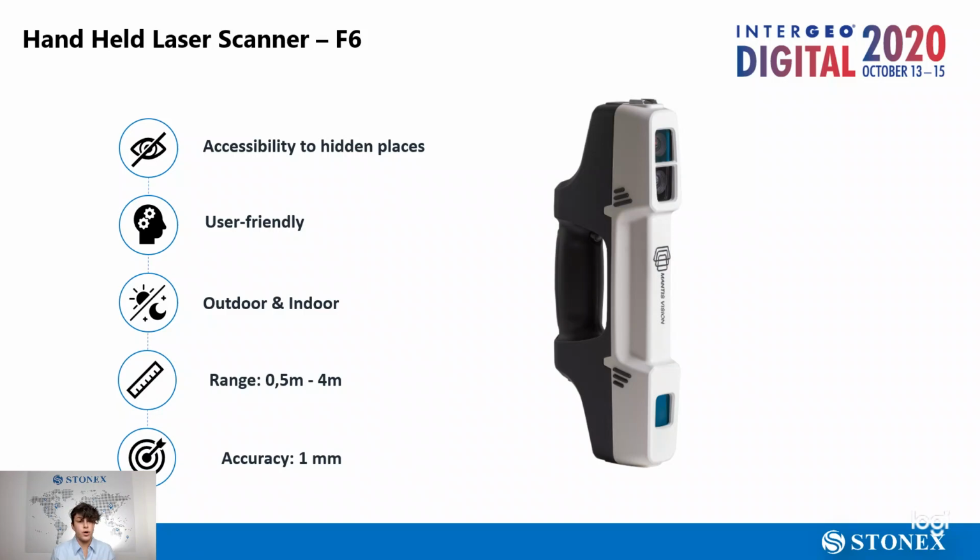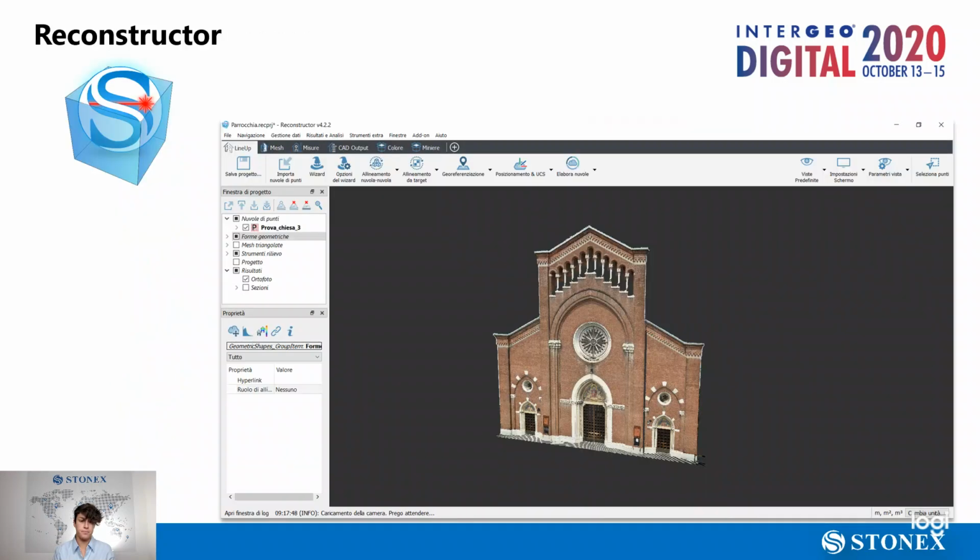It has a working range from 50 centimeters up to 4 meters and is extremely user friendly. It only has one button that controls all the operations.